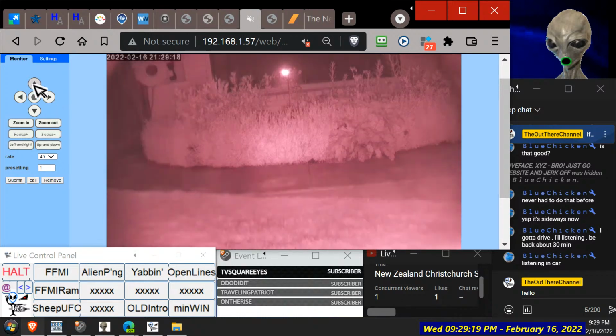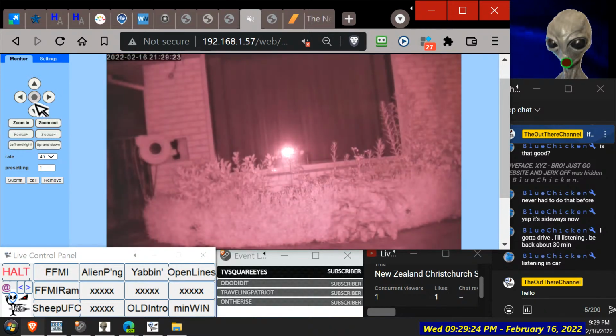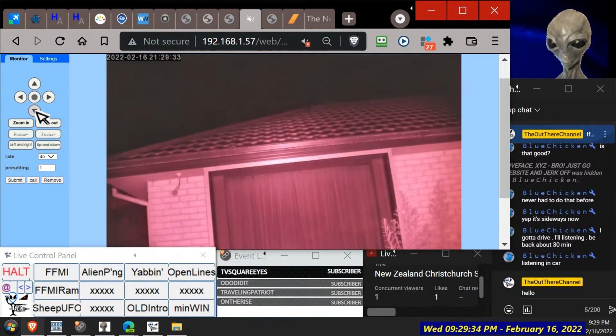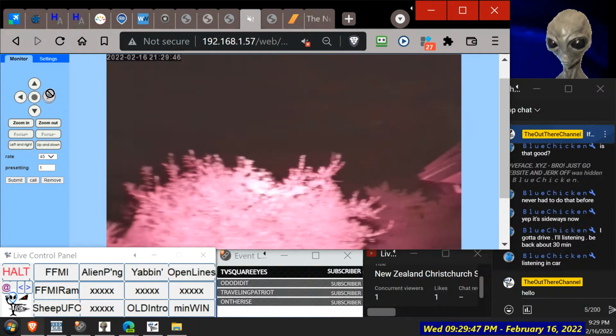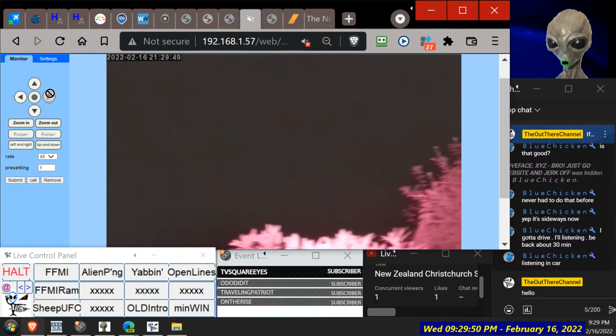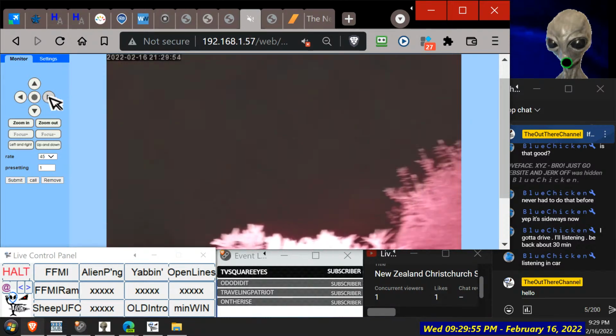So that should be yellow bricks there, right? So why aren't we seeing it? I suppose it is sort of yellow. It's pretty shit though. And it should be like a green roof. Yeah. Looks like it did rotate. Seems level now. Well, the planes normally come from that direction there. I know that much.